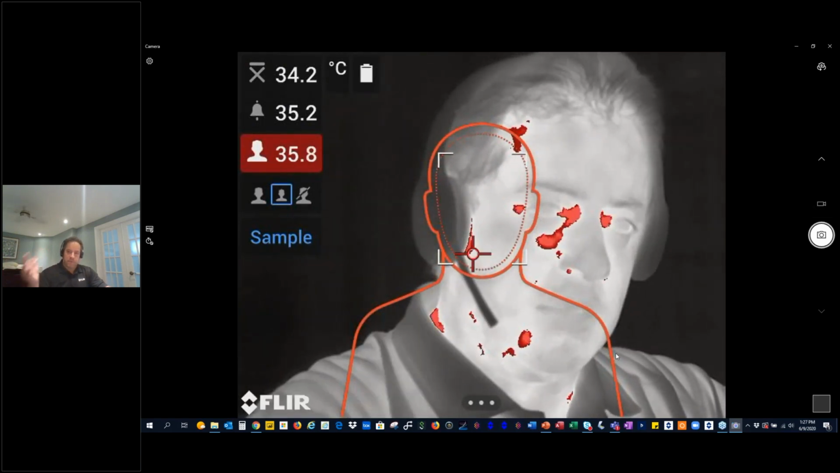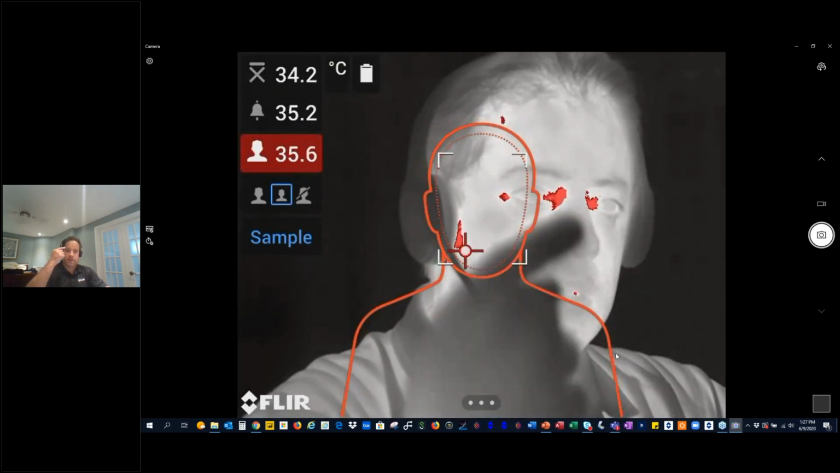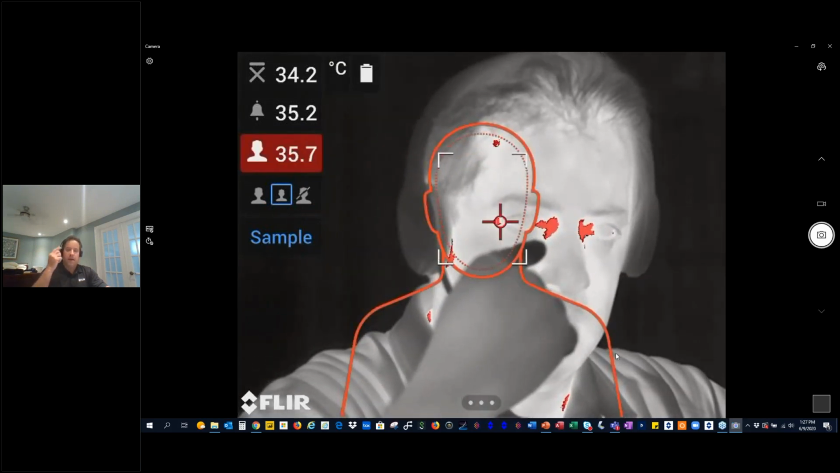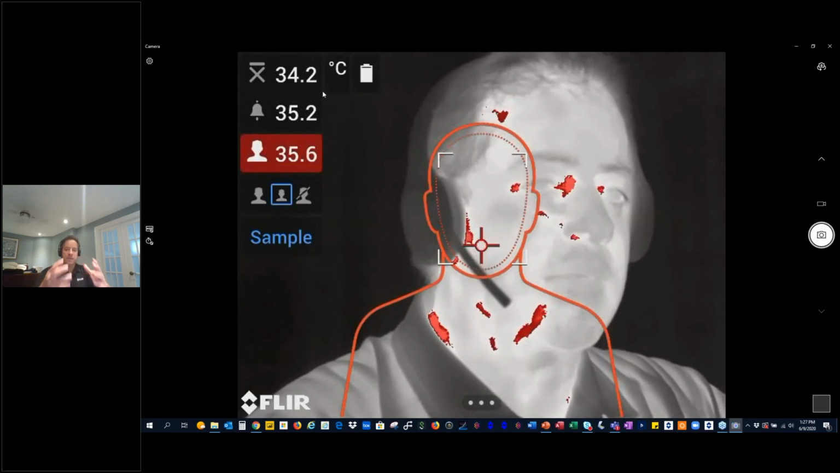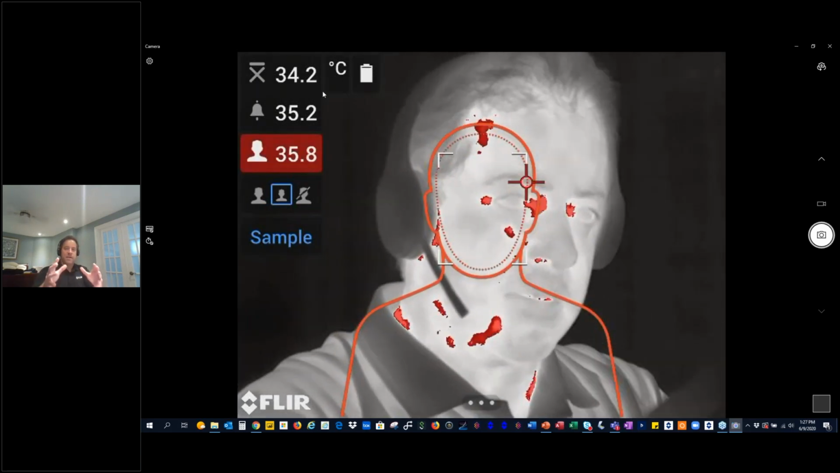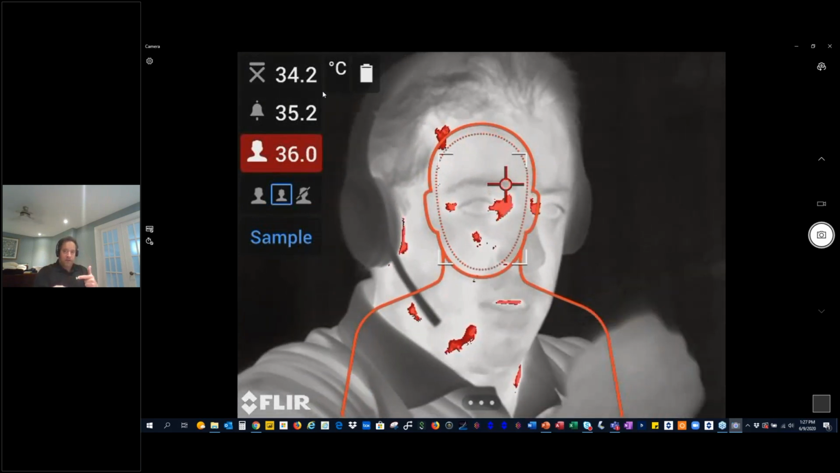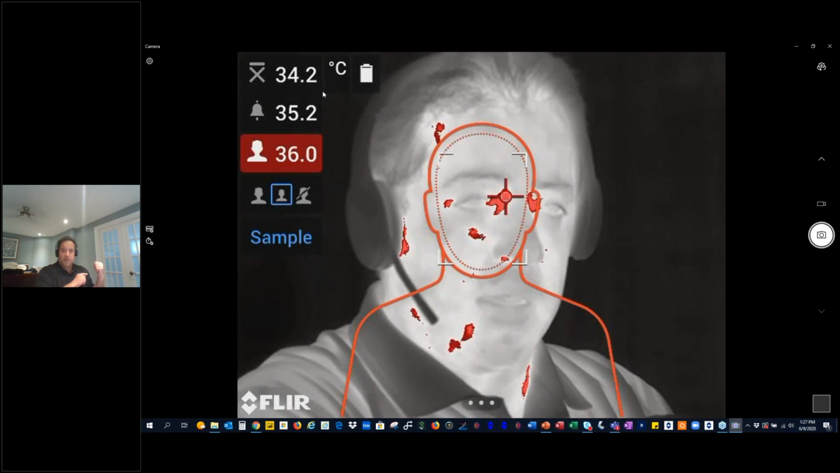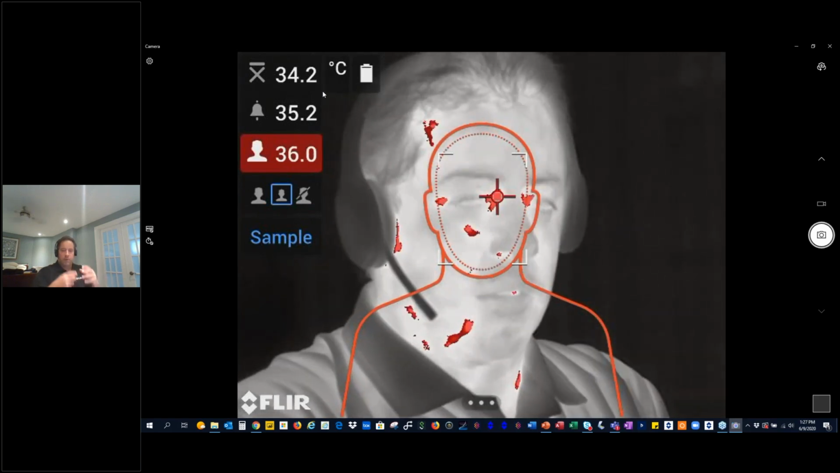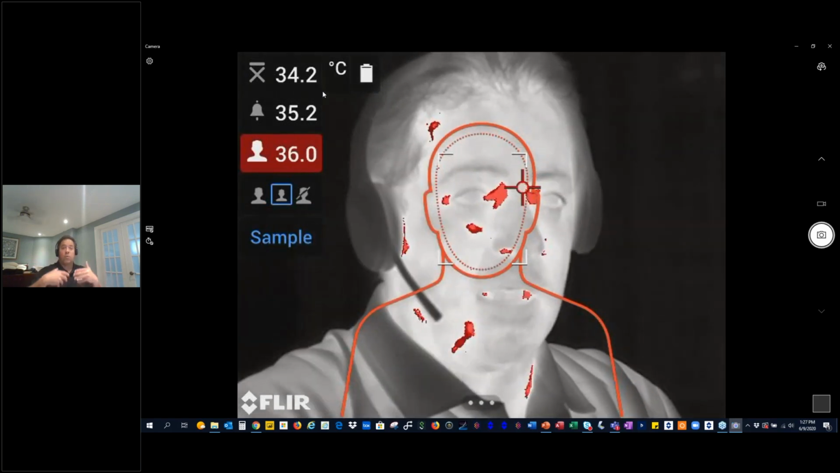So as I mentioned before, the best area to measure temperature is in the corner of the eye. And the best way to do it is an averaging method. The averaging method allows you to update. So if there are external factors, when I started the webinar, I had just come from a kitchen upstairs. The windows are open. I'm a little bit cooler, but now as I'm sitting down, I'm getting warmer.